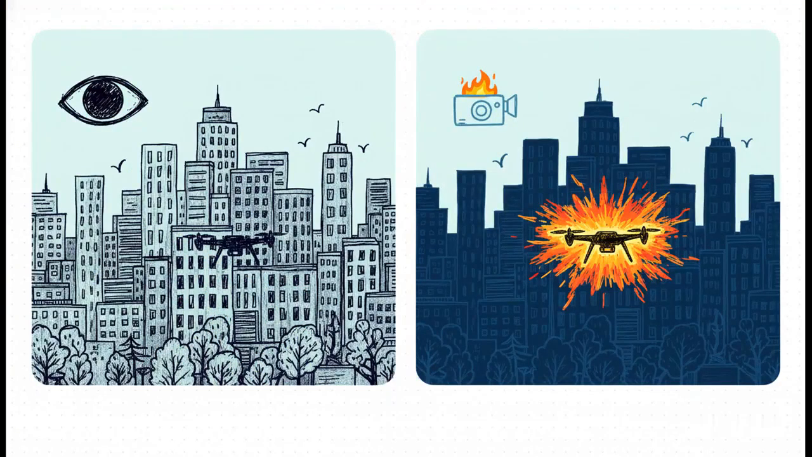Just look at the difference here. On the left, with a normal camera, a drone is just another tiny speck in a busy background. Easy to miss. But every drone has motors and batteries, and those things generate heat. So on the right, with a thermal camera, that same drone just glows like a light bulb against the cool background. It goes from being nearly invisible to completely impossible to miss.